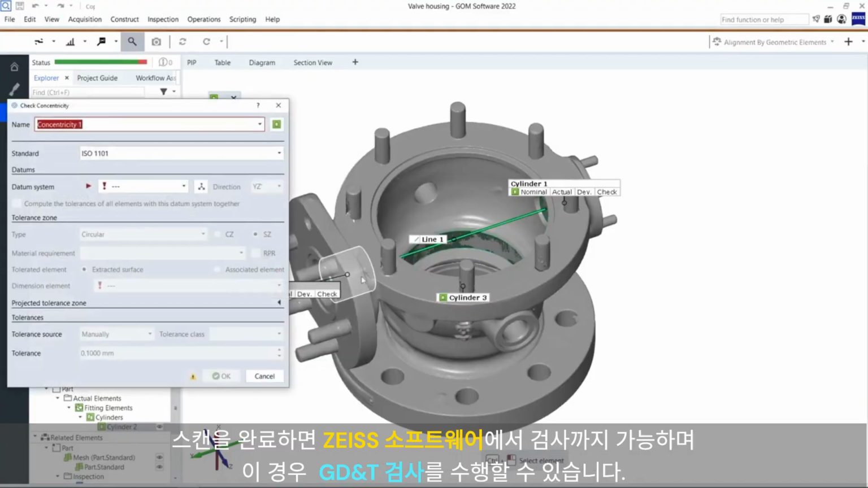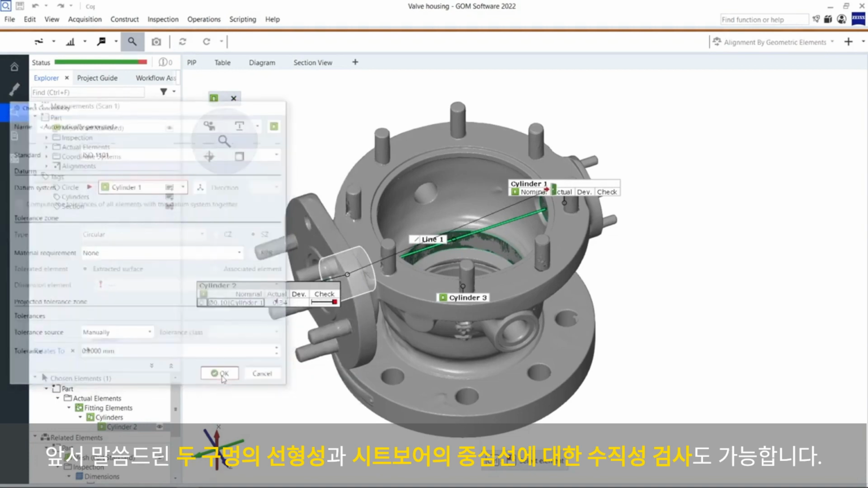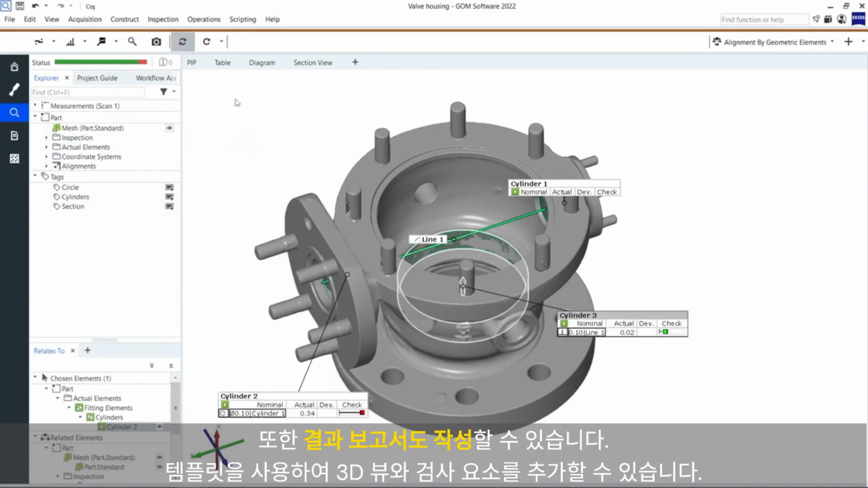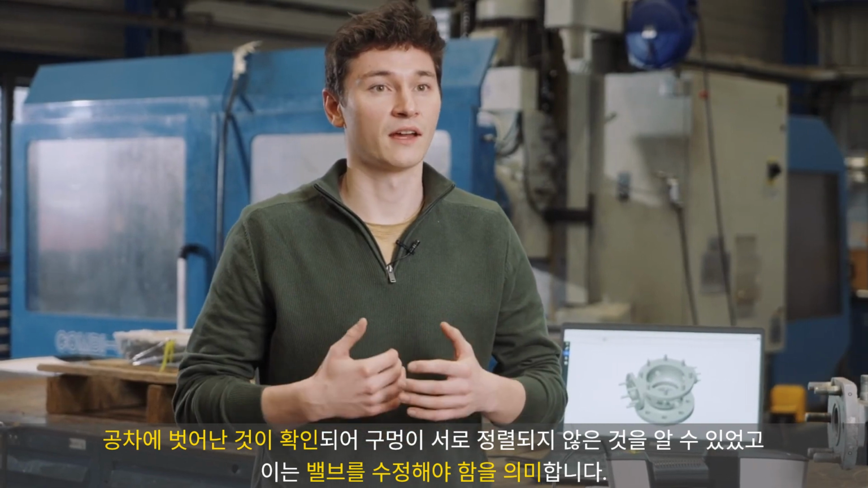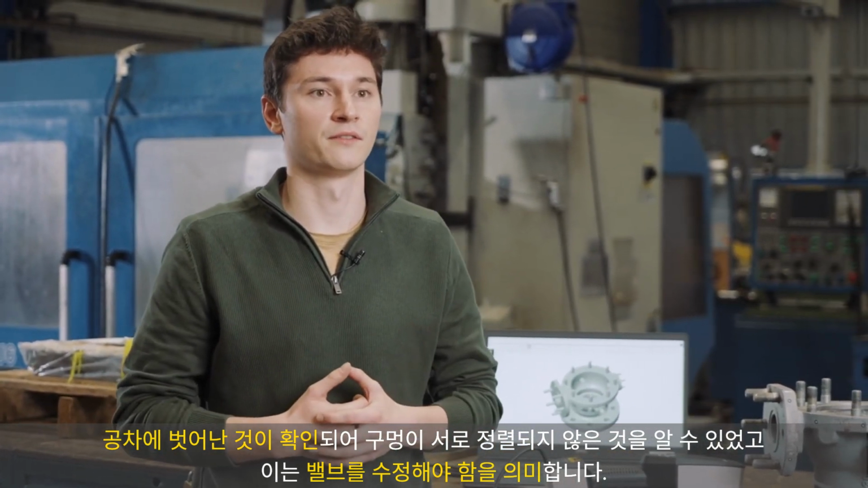In this case we can do some GD&T inspection. Let us inspect the concentricity of the two holes as well as their perpendicularity towards the center line of the seat bore. I can easily create a report. I can use a template to show me the 3D view and the inspection elements in a table. We see that the holes are not aligned to each other, and this means that the valve needs to be modified so we have a good closing valve.